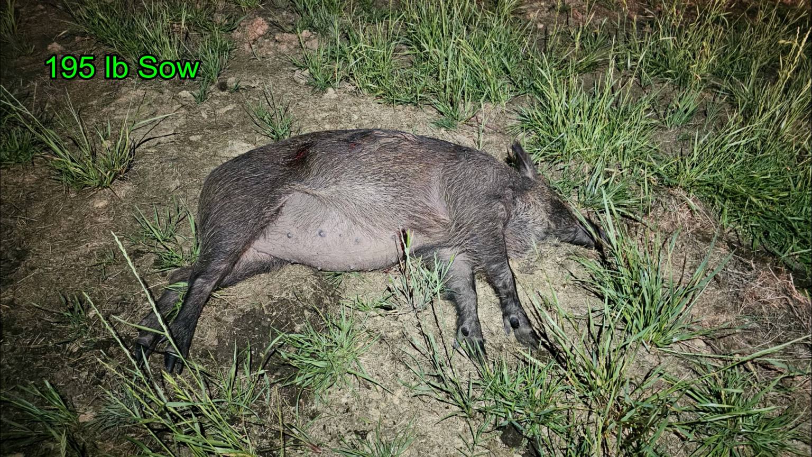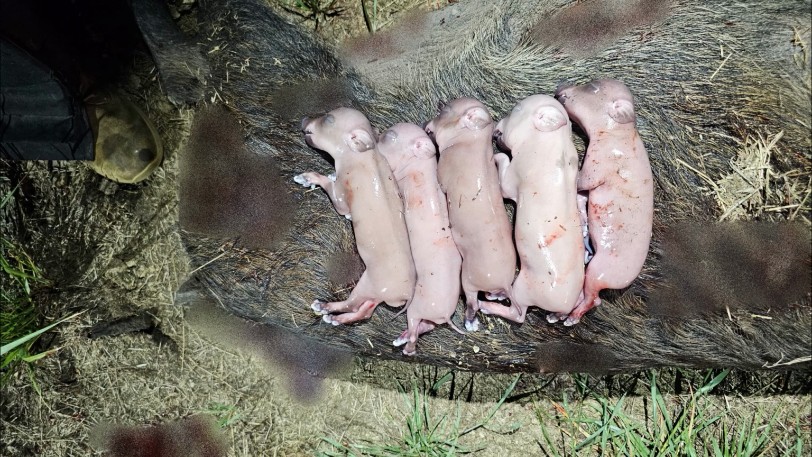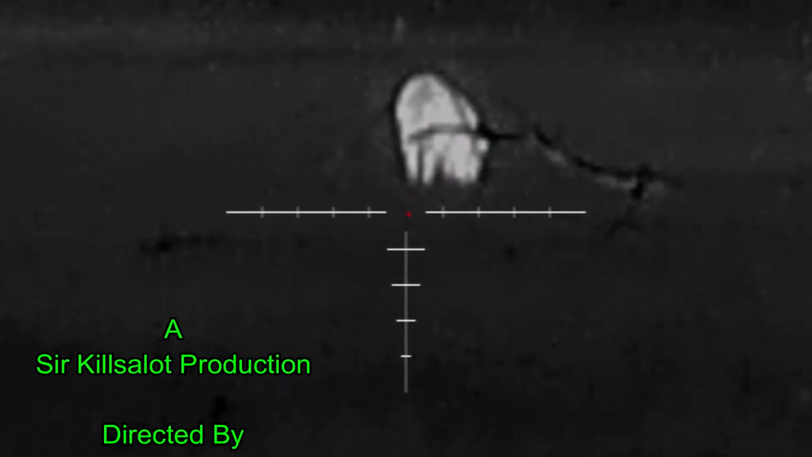My hog turned out to be a 195-pound sow that required a couple of extra shots when it tried to get up, but it was carrying five on board, and she did it for our night before the rains set in.